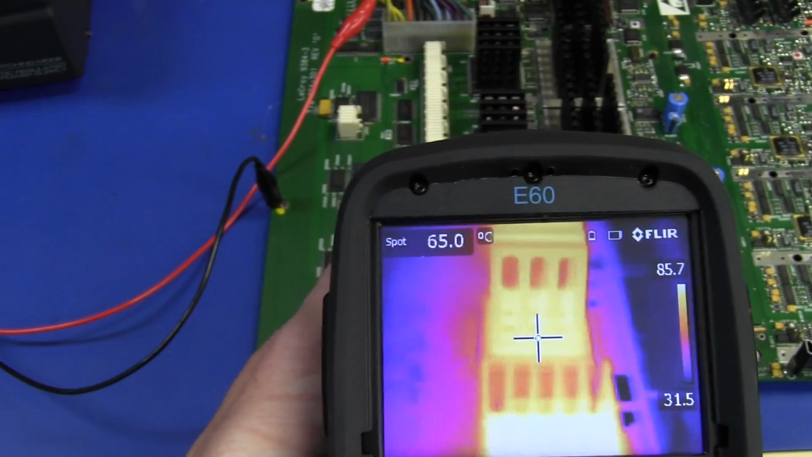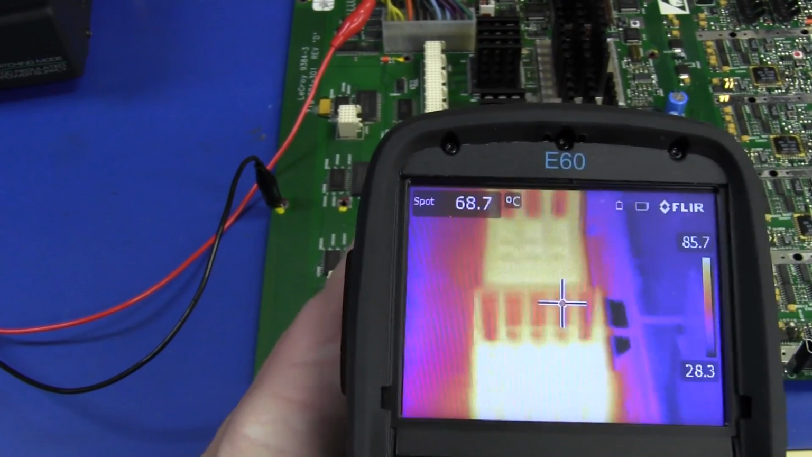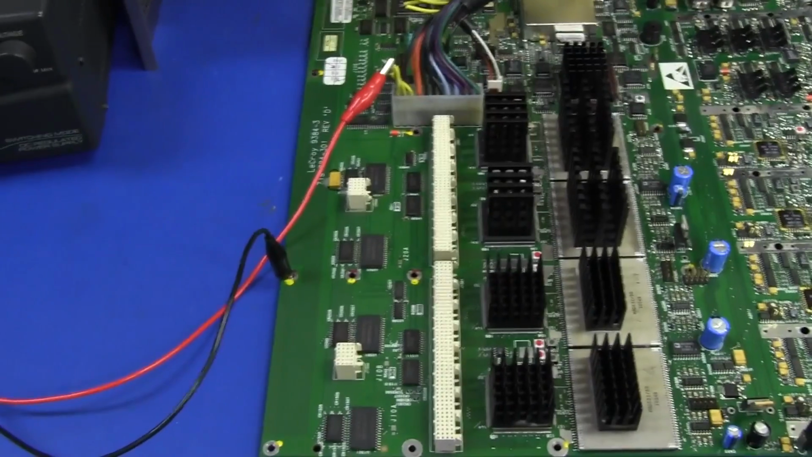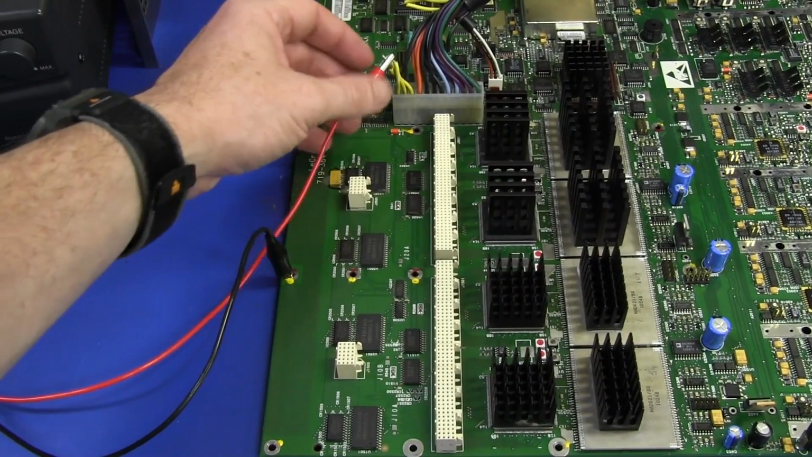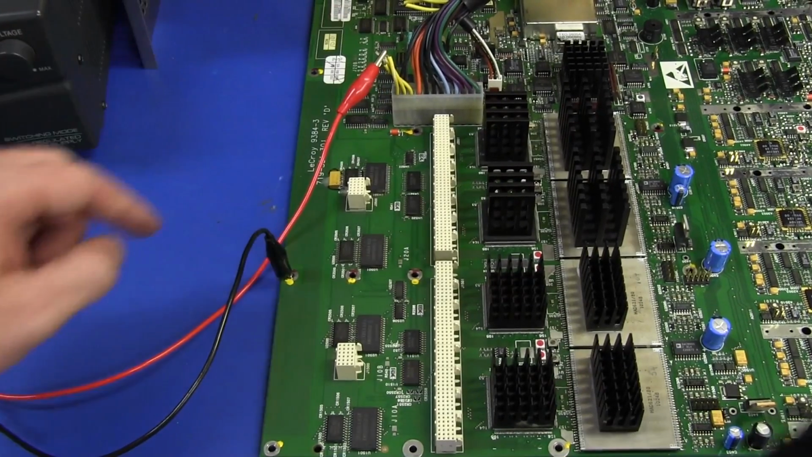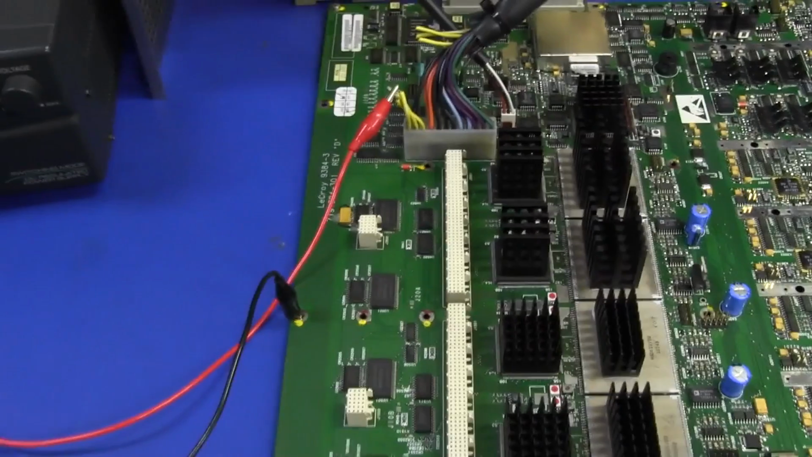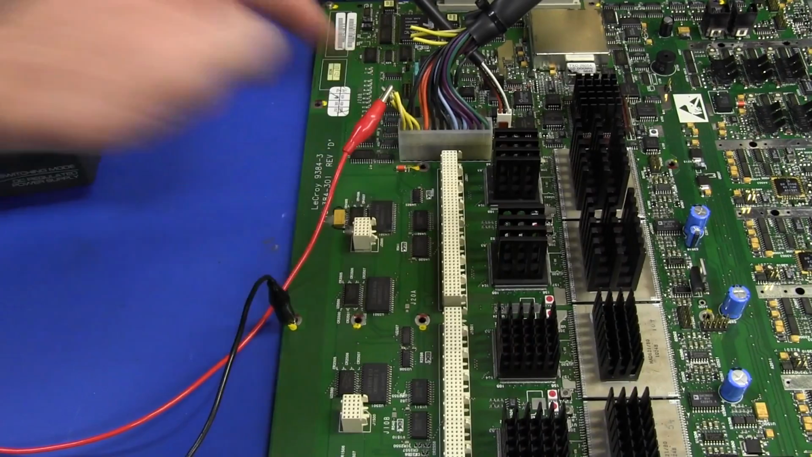So we know that those heat sinks are all pretty much identical temperature, except for the second one there. Now if we scan around the board, we can see our connector down there. I'm deliberately not putting it right on the pins. I'm deliberately getting it away so we can look at the current flowing through those wires with the thermal imaging camera, and also we should see a hotspot around here where it's connected. But let's see if we can find a hotspot on there, and in particular that mounting hole down in there.